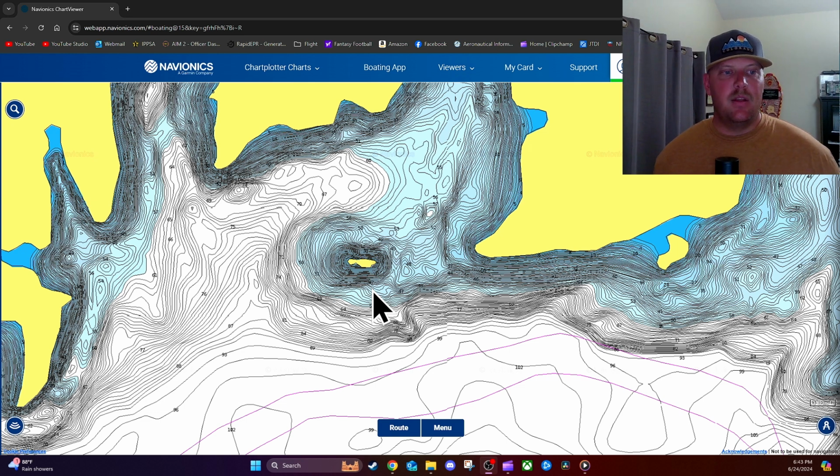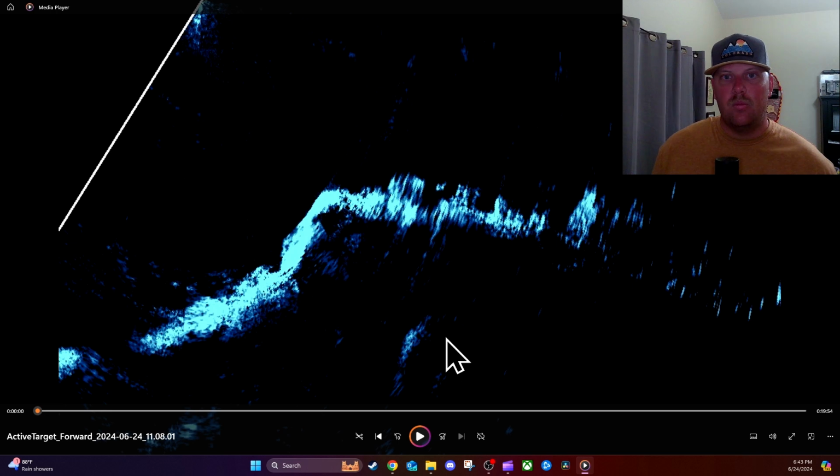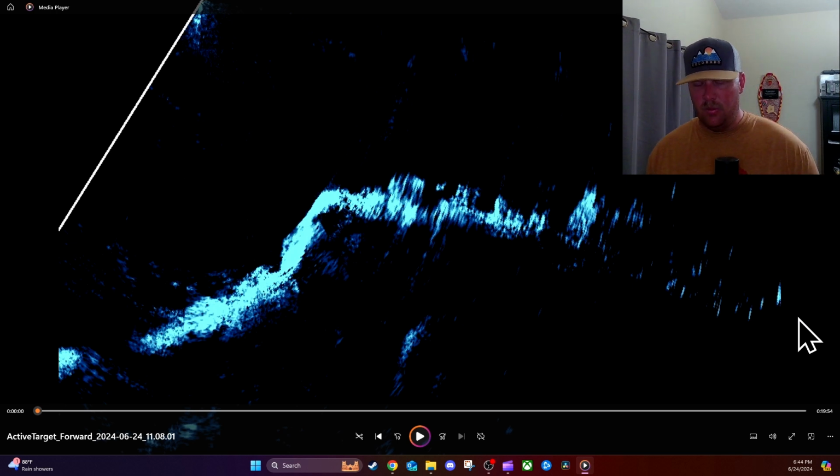Not even talking about this saddle, another place that people post up their boat to cast up to this island. This saddle is about 40 feet deep here, jumps up to about 15, and then tapers all the way down to 30 feet. So I'm going to show you on Active Target what I'm looking at when I'm sitting off the edge of that drop in about 40 feet of water, up to 15 feet, and then it tapers all the way down to 30 and even way out there down to 60 or however deep feet.